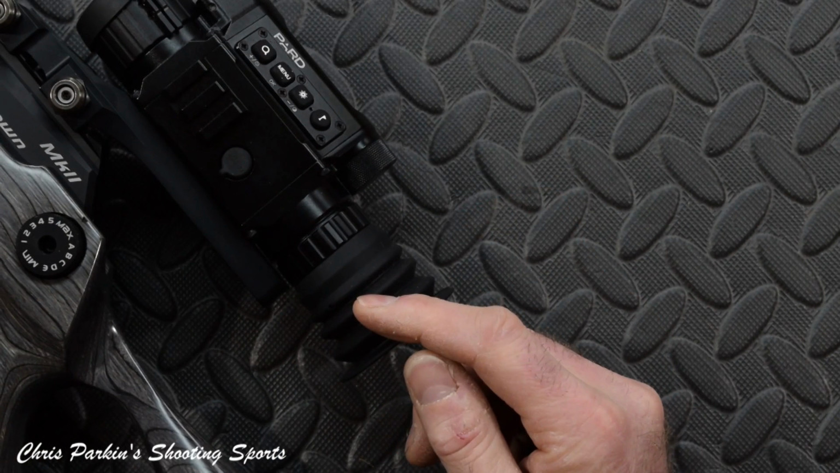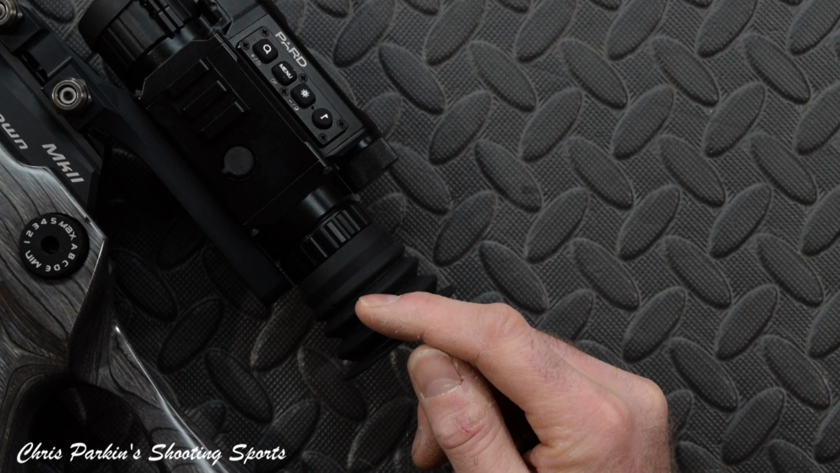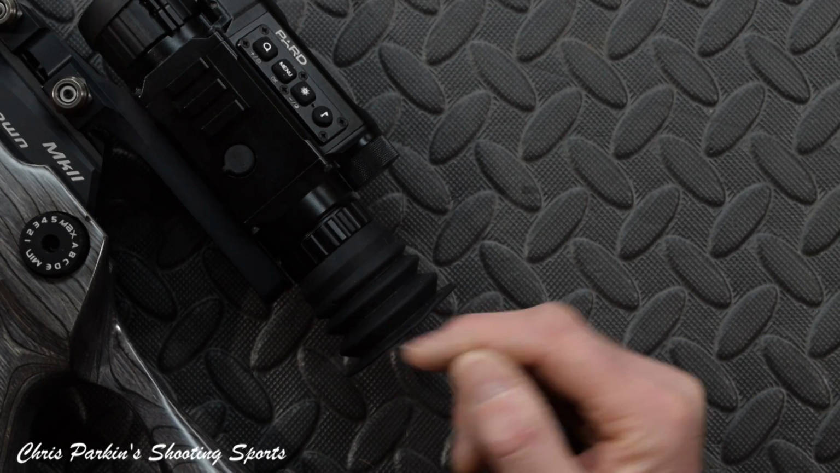I found the eyepiece lens was well ground and wasn't too critical with a pinpoint focal region. It was able to still maintain image quality if your head moved around a little bit behind the scope, and of course on something like this you don't get parallax issues once focused.